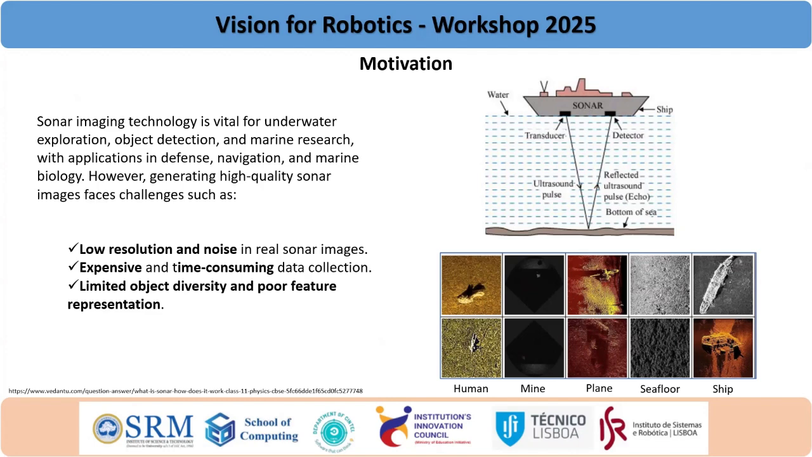With this, we cannot develop a good AI model. So this is where researchers are working on different aspects.